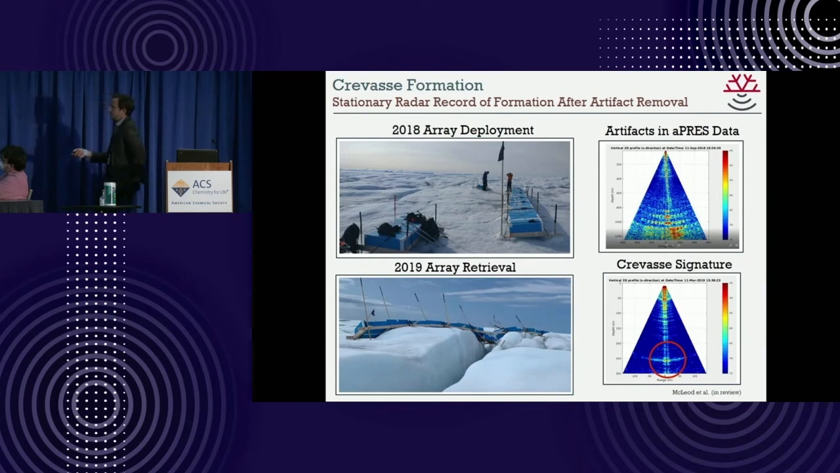Also, sometimes you deploy these things and then a crevasse opens up underneath them. And so after my students heroically rescued the radar from over the crevasse, one of our undergrads was able to spend a whole year correcting a bunch of artifacts from the violence that was done to the radar and see a crevasse opening, which is important for understanding the mechanics of the ice and predicting sort of calving rates.